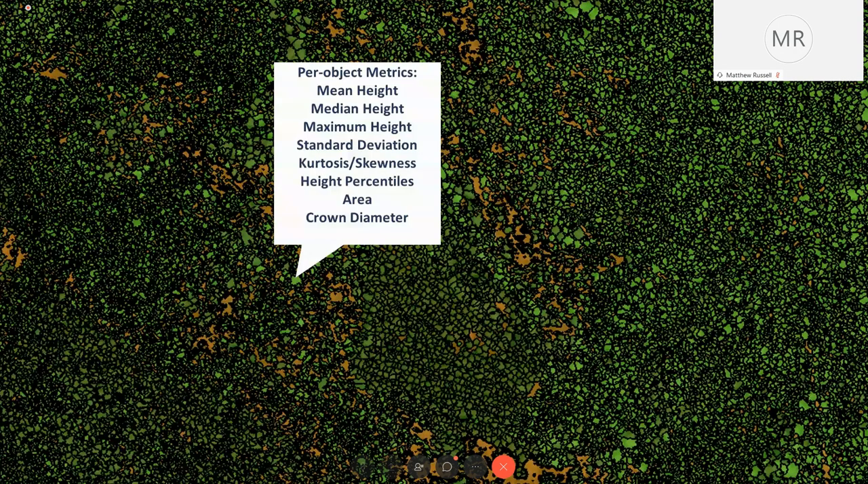If you remember, to the right of that white box, and to the southeast of that would be that conifer area, and each individual potential tree is identified as an object.